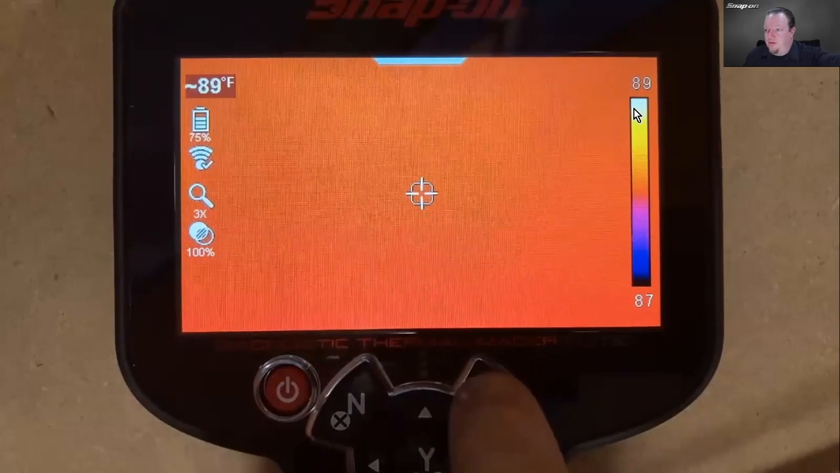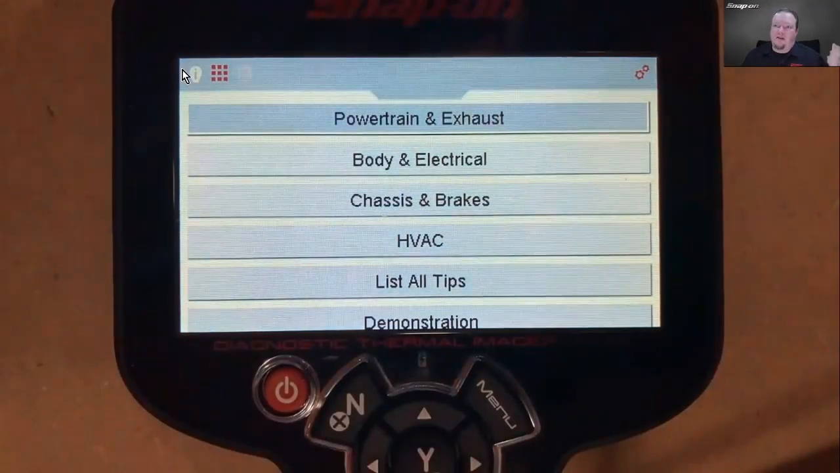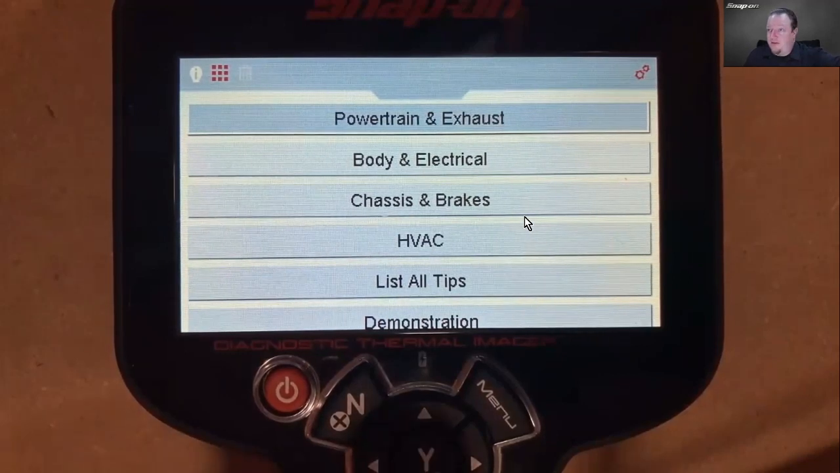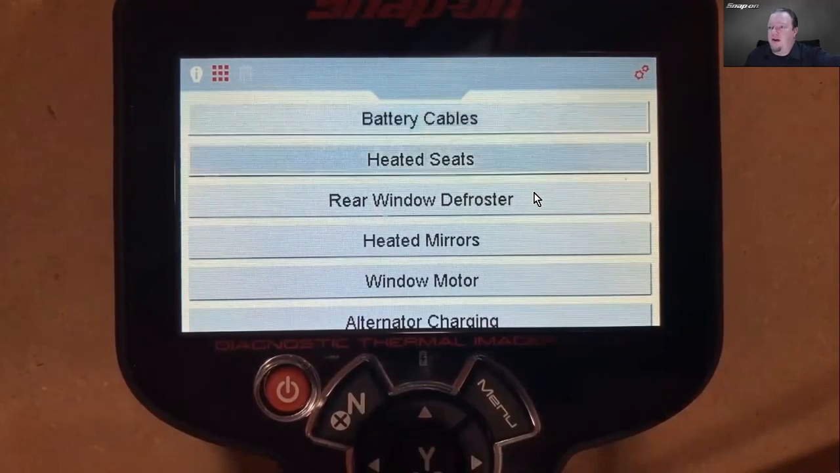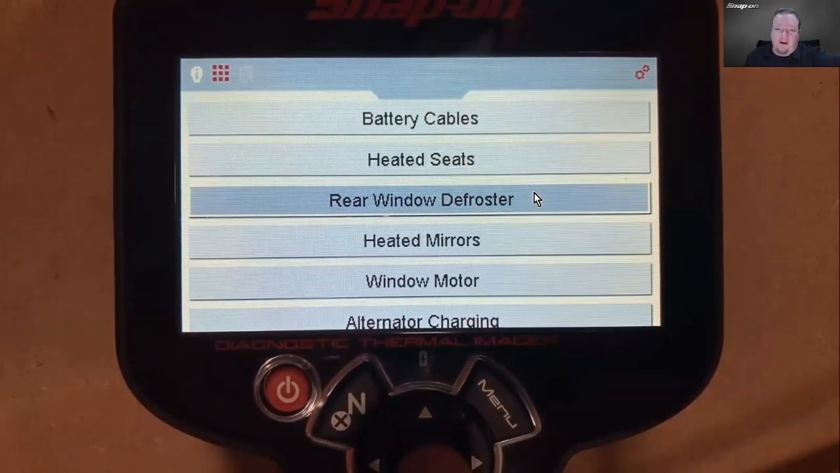So if I go to the menu, the first thing that's going to come up, on the top left, we get this little eye, and that is going to be your troubleshooter. It's got a list of known goods and known bads. So let's go to maybe body and electrical. Here's one I haven't done yet. How about the rear window defroster, right?